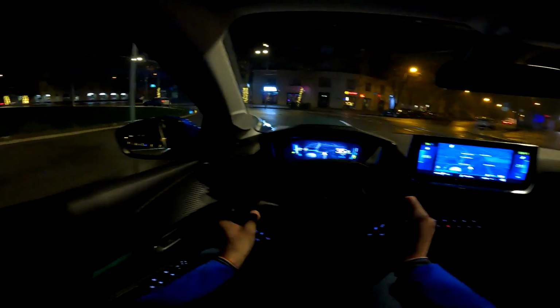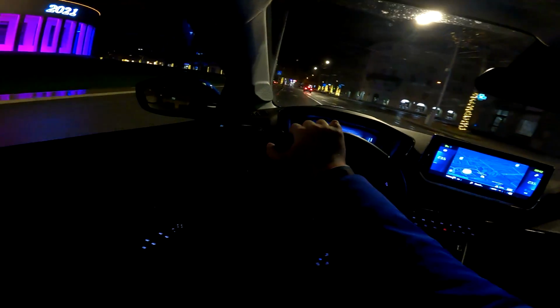So tell me in the comments, how do you like the drive so far? I quite like this potent engine and a lot of torque, 260 Newton meters, immediate throttle response, especially in the sport mode.